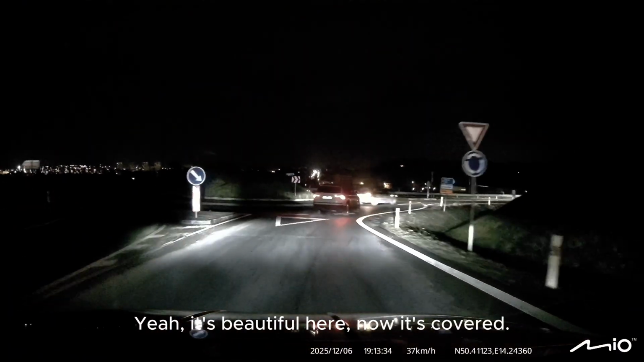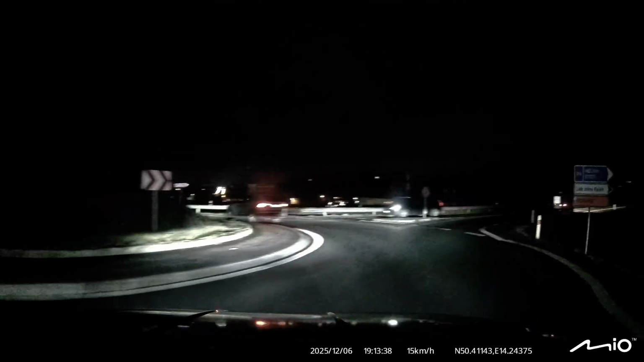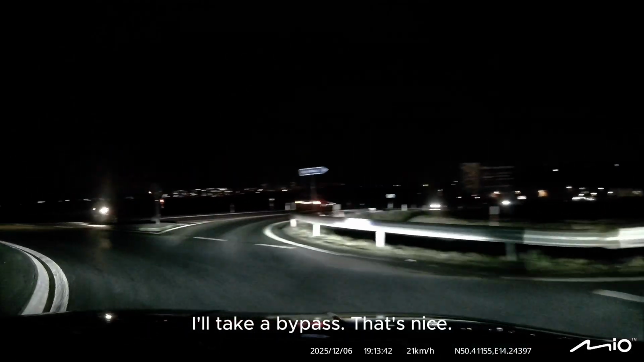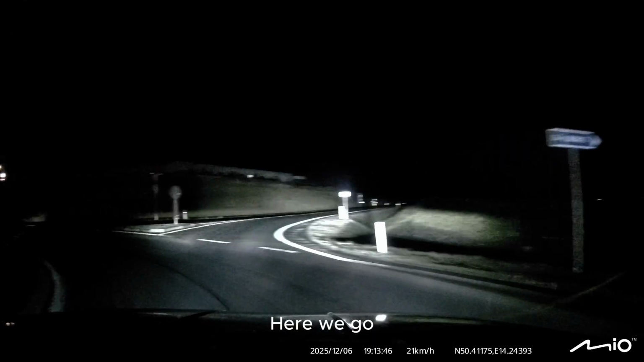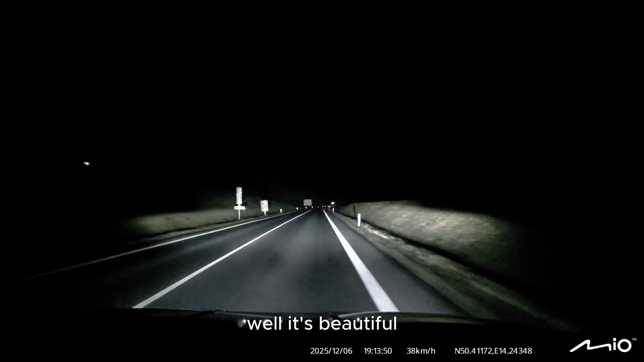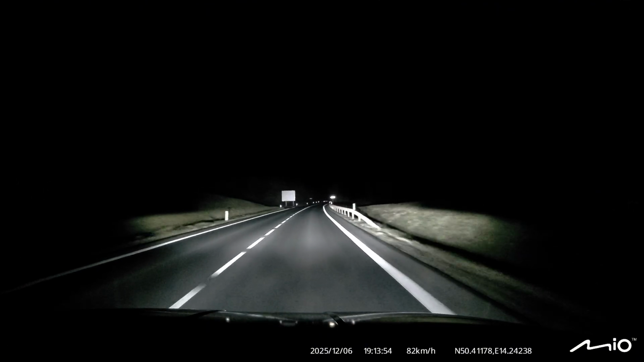Yeah, it's beautiful here. Now it's covered. I'm not going to the city yet. I'll take a bypass. That's nice. Here we go. Well, it's beautiful. It's shining beautifully now, I guess.